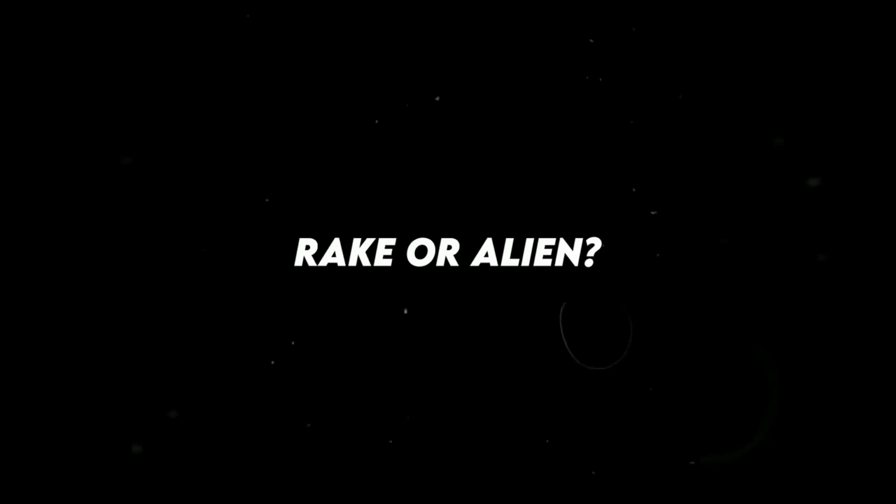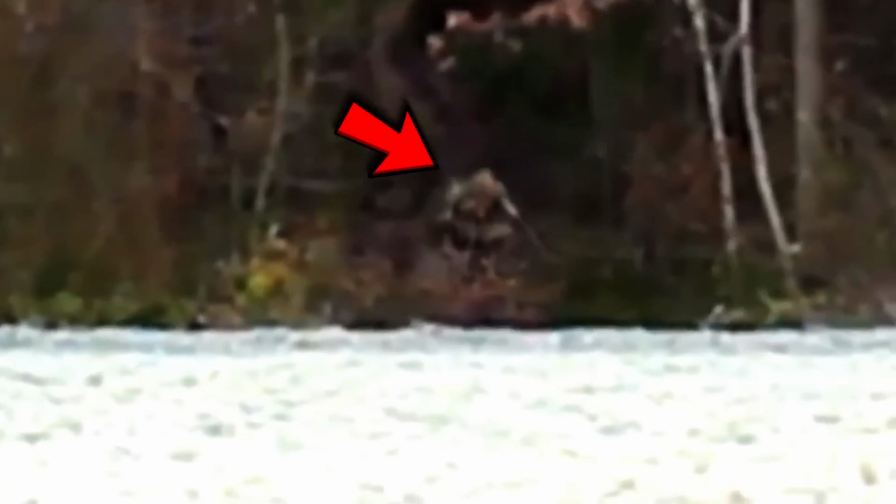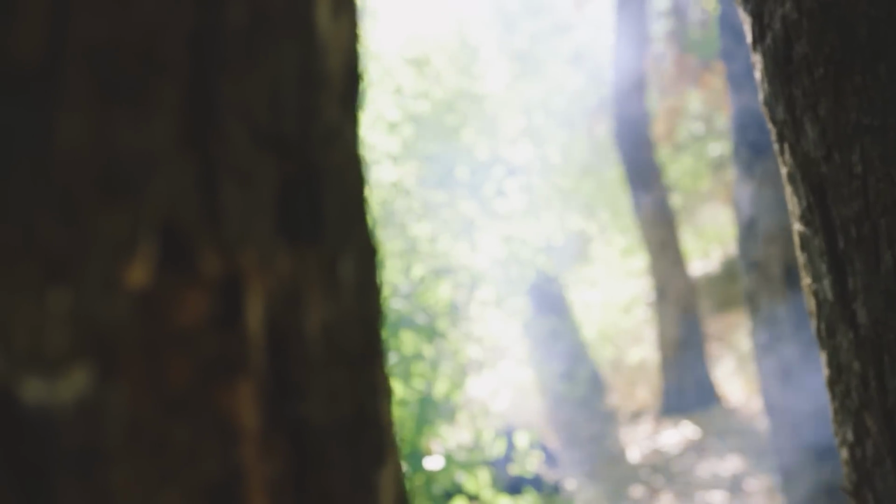Rake or alien? In a heart-stopping moment, a strange being emerged from the underbrush, its long, spindly limbs stretching out like a twisted nightmare. Resembling a rake or an alien, it seemed to be watching and waiting. But what happened next was even more chilling. As a cyclist approached, the creature vanished into thin air, only to reappear after the cyclist passed by. It was as if it was toying with reality itself.